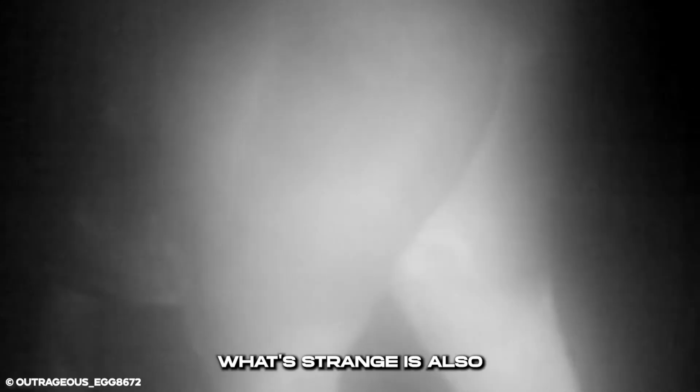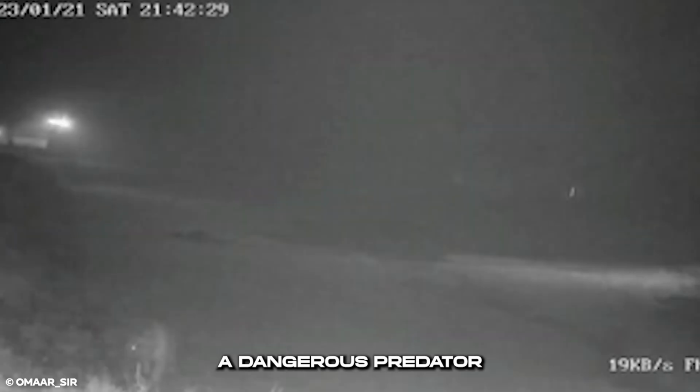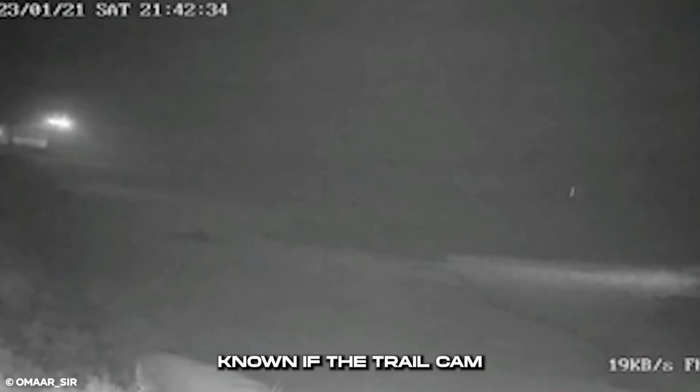This heavy-set animal moves further away from the camera, showing its full bulk. What's strange is also its lack of a tail. The light might be a comfort to the animal, as it doesn't leave the range of the camera. A dangerous predator stalked the night. Never would anyone have known if the trail cam hadn't captured this footage.